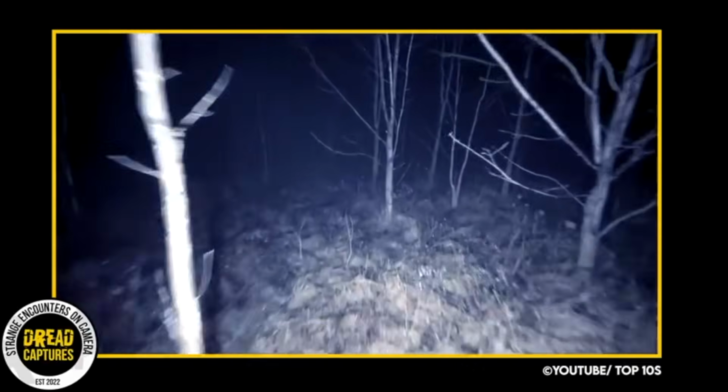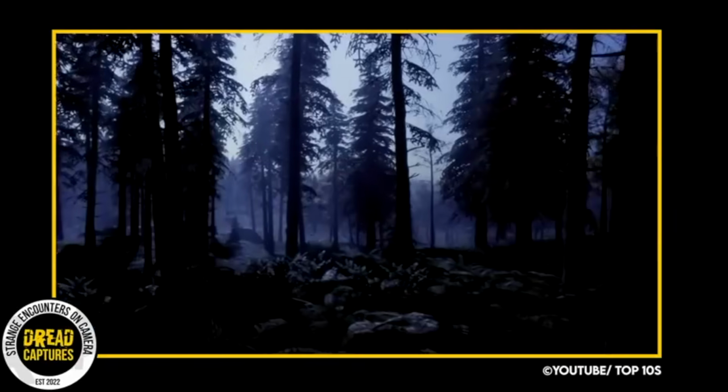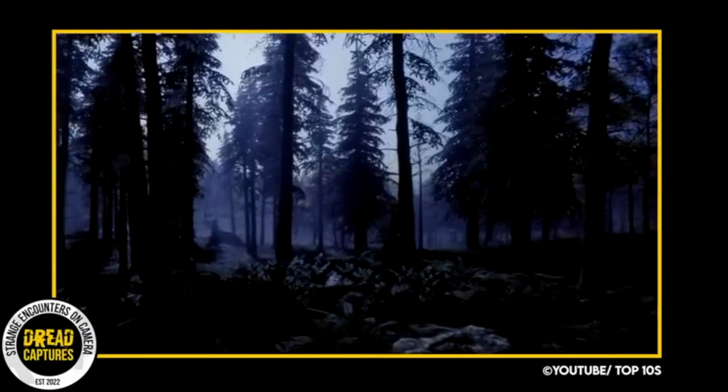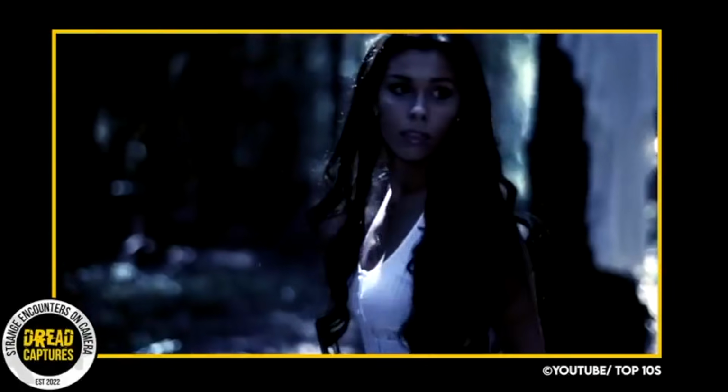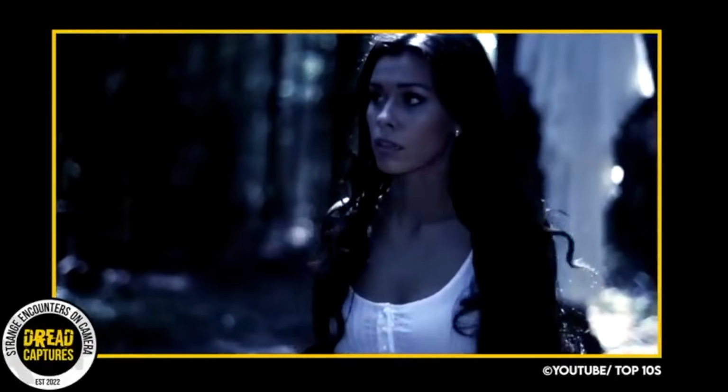When a forest gets really quiet, it always gives me the creeps. And recently it seems like every forest and town has a scary story attached to it, whether it's real or a myth.